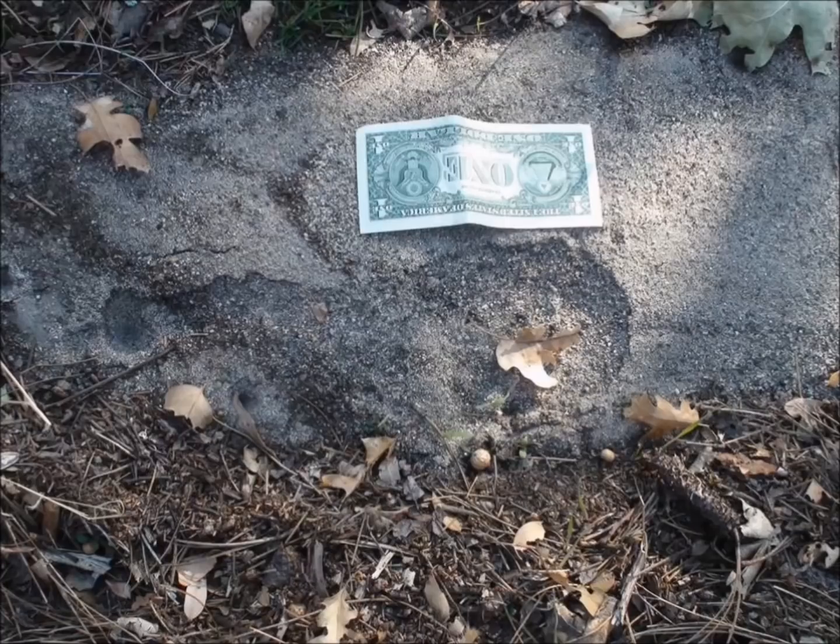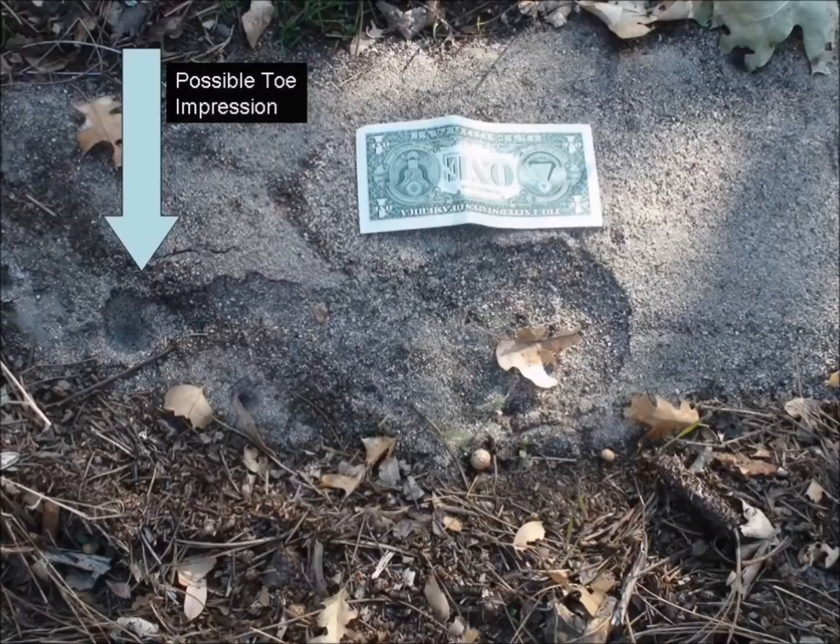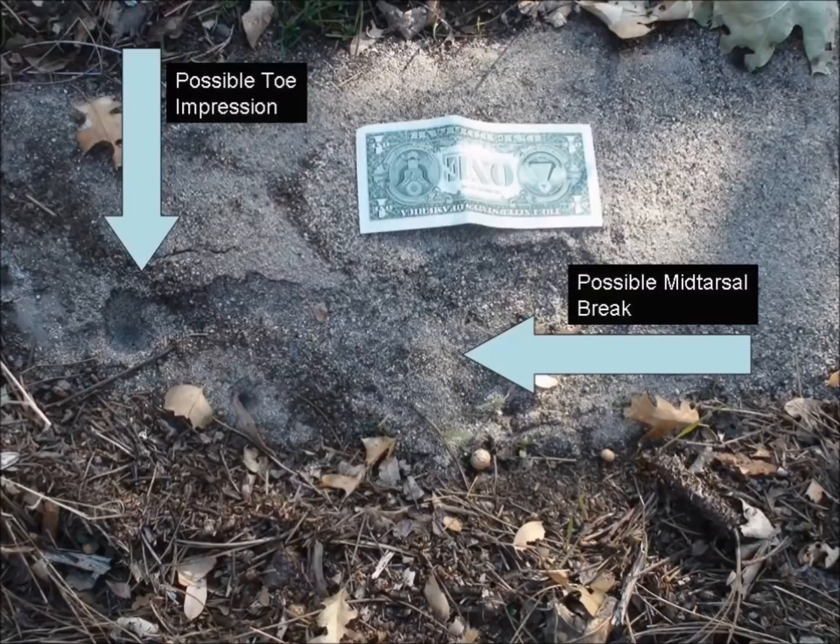During my first exploration of the area, I discovered an interesting impression. Though I do not dub this a Sasquatch track, what did catch my eye was the general shape and a possible toe and mid-tarsal break. The track was only about 12 inches long, and as there are no other tracks in the area, I did not pay much attention to it. However, as always, if you encounter anything out of the ordinary, you should document it. You never know when something might become the piece of the puzzle you've been looking for.